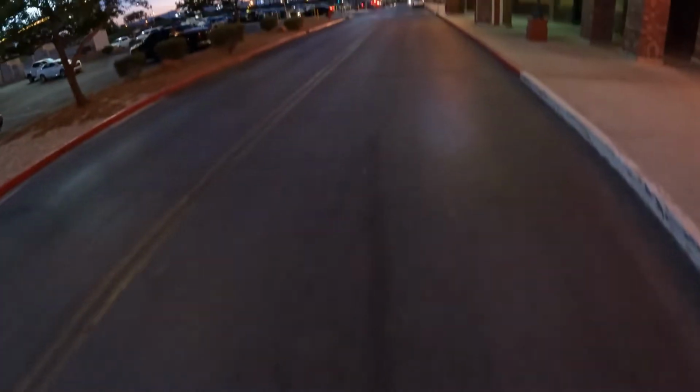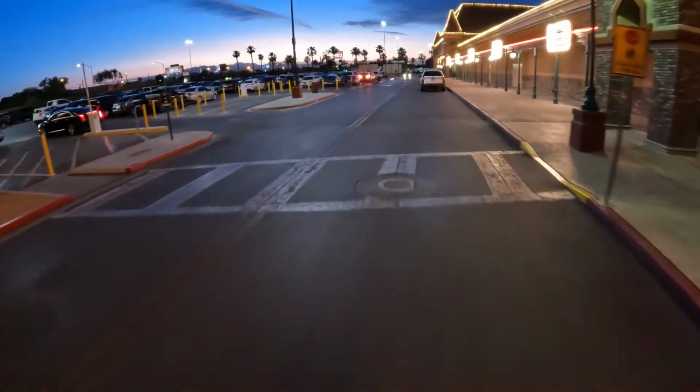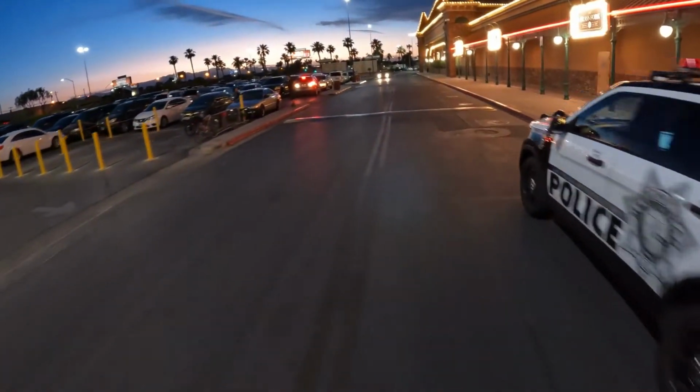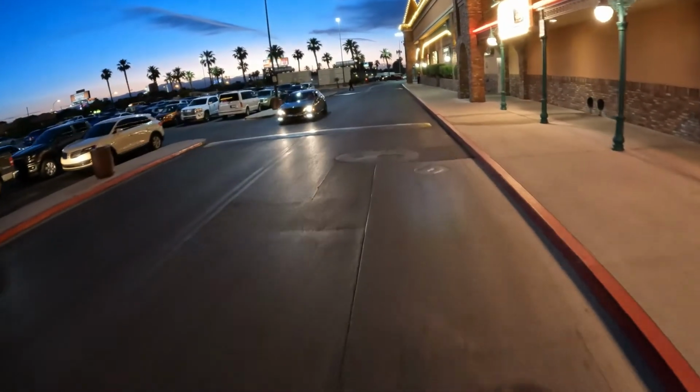Ooh, it bottomed out on that speed bump. That's the first time I bottomed out on this thing. But just barely. And that was a big speed bump. So I'll go around this one. Right in front of a cop. And another.